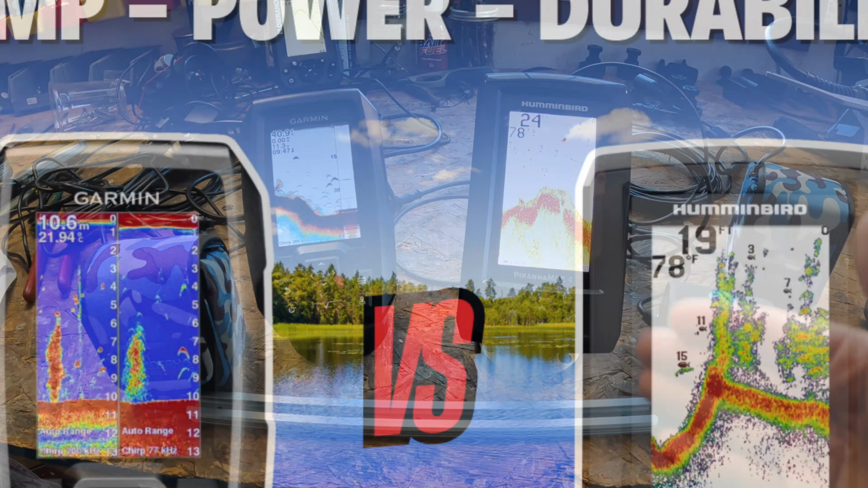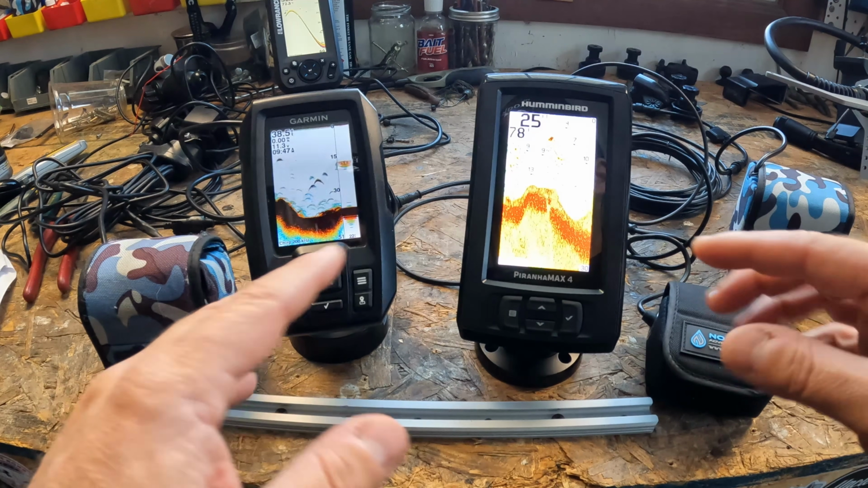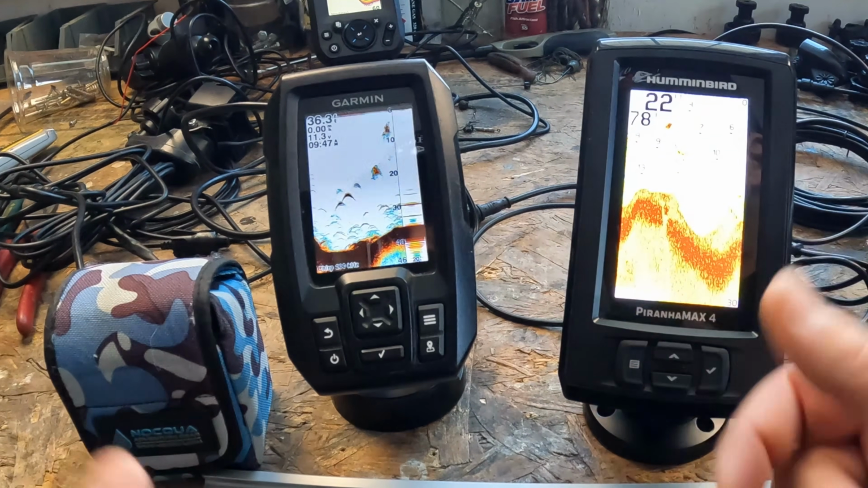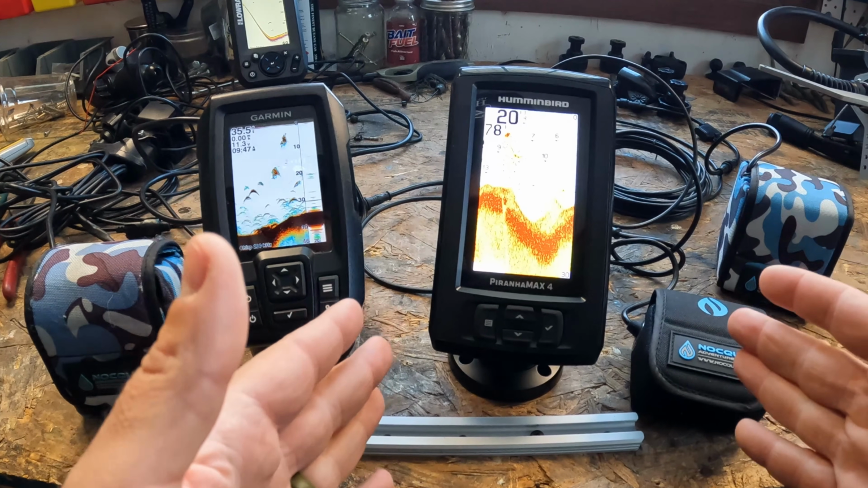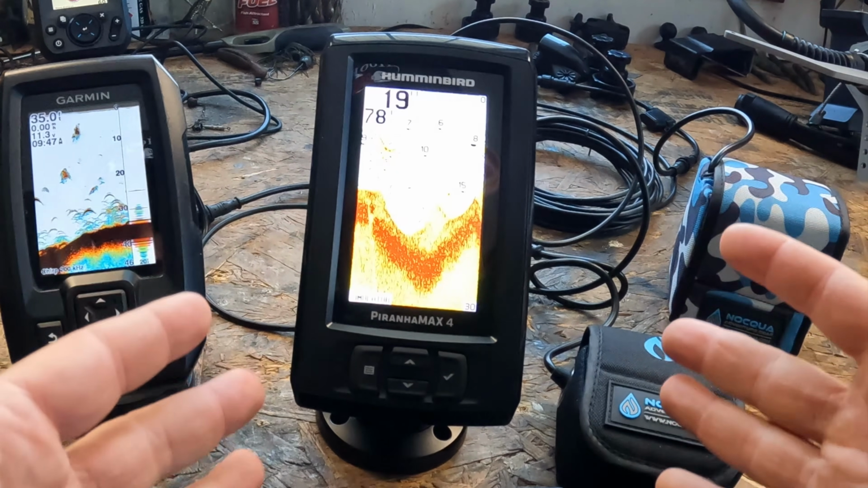Now let's talk about water temp, power draw, and durability. So both units include a built-in temperature sensor, pretty easy. The power draw on the Garmin Striker 4 is going to be 0.23 amps. The power draw on the Humminbird is going to be 0.18 amps. Humminbird sips a little less power, but that's because it doesn't have GPS on board.